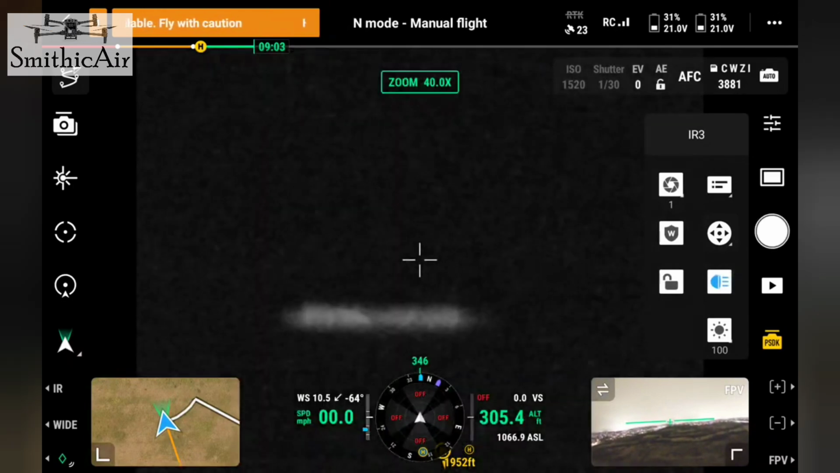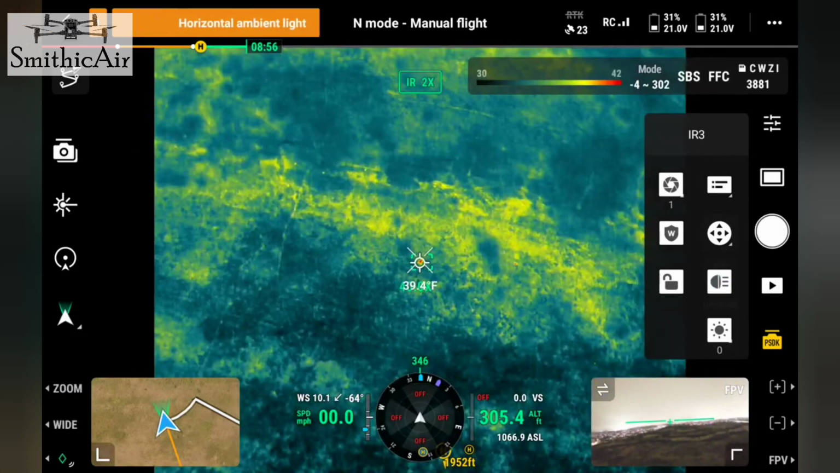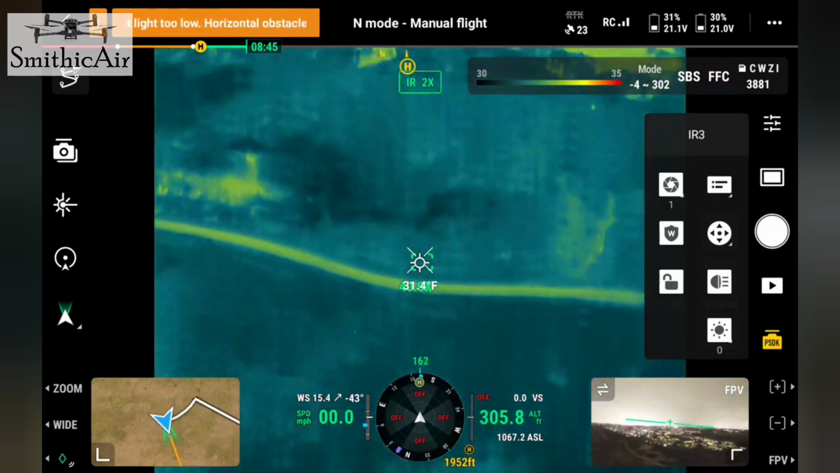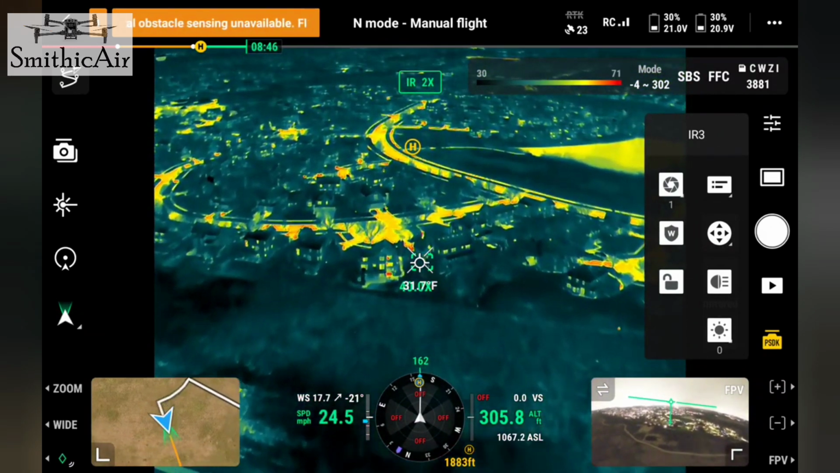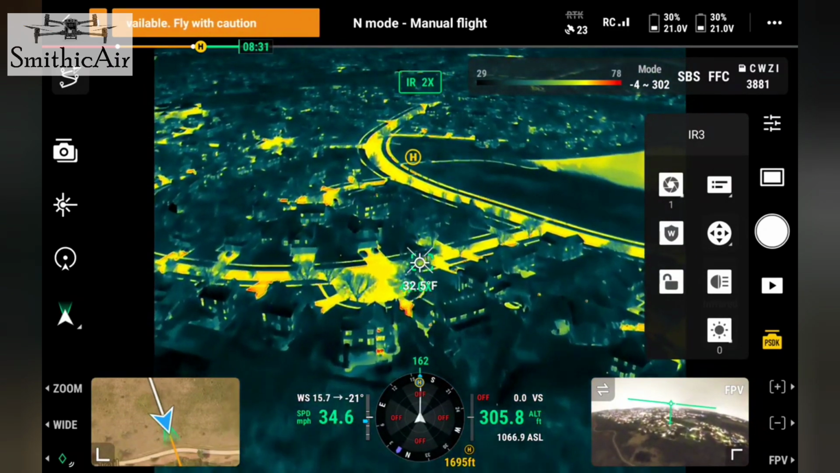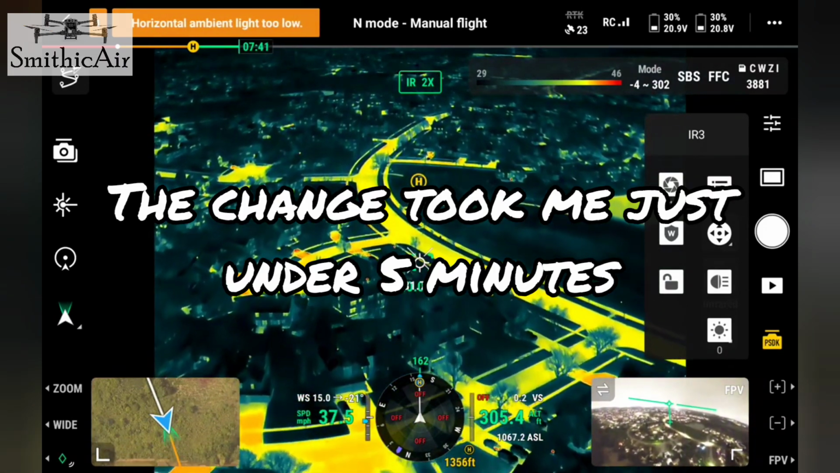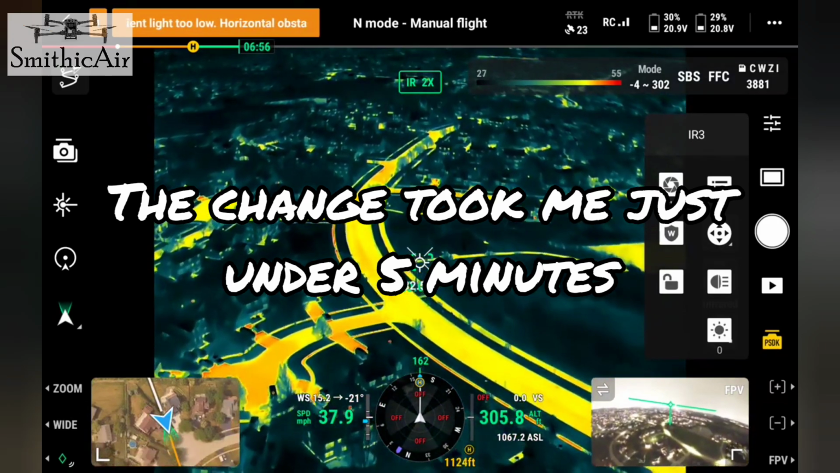All right, so I'm going to turn this back off. I am going to fly back to my house. I'm going to make the change to the spotlight, and then I'm going to come out and look at these same objects if they're still around. I'll also time how long it takes me to change out the lights, because I will have to switch out the plate on top. So that is what is next. Stay tuned.